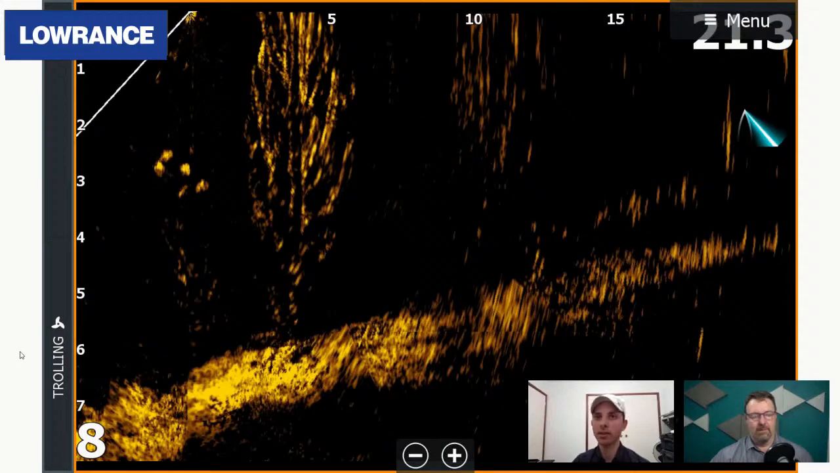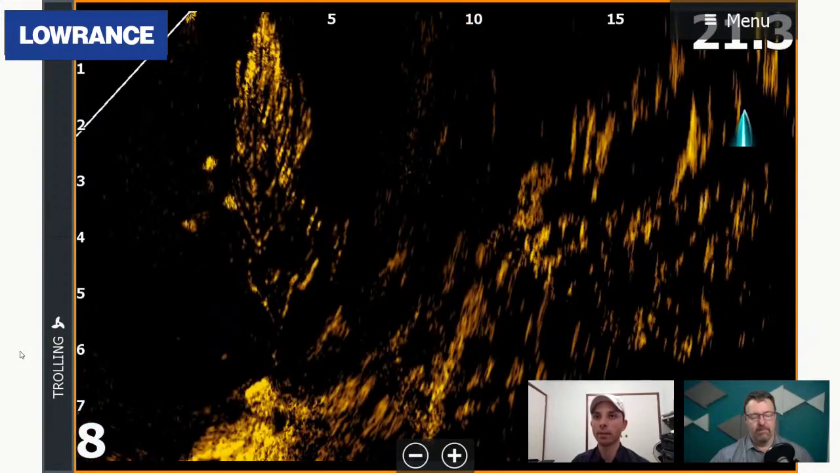Again, same sort of thing, so we won't harp on it, but that's just another example of what we've just discussed. And yet again, these fish are right in tight against the tree, but the difference is you've got one fish that's really close to the tree that if you didn't know better, you would think was just a thicker branch, but it's actually a fish sitting within the tree.